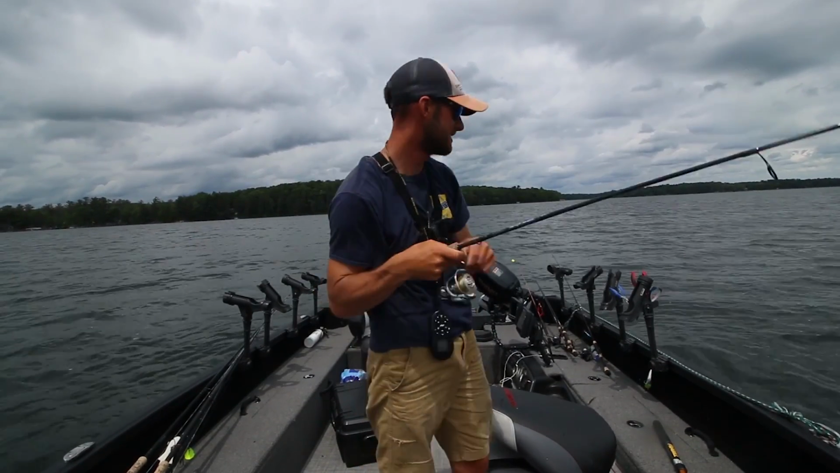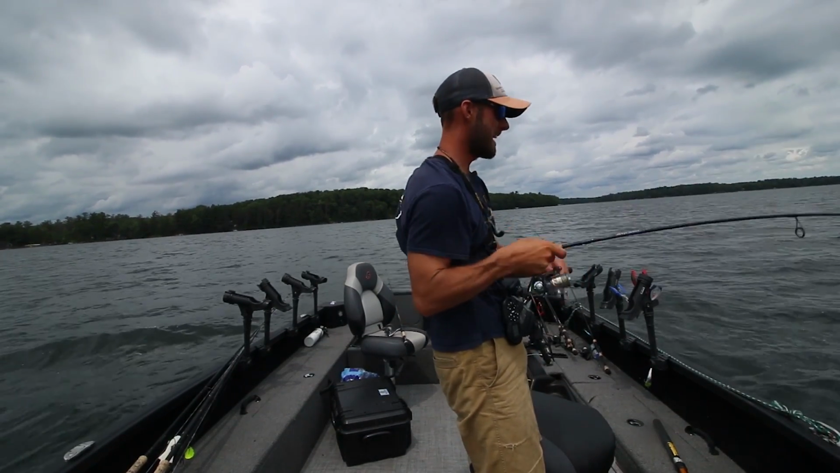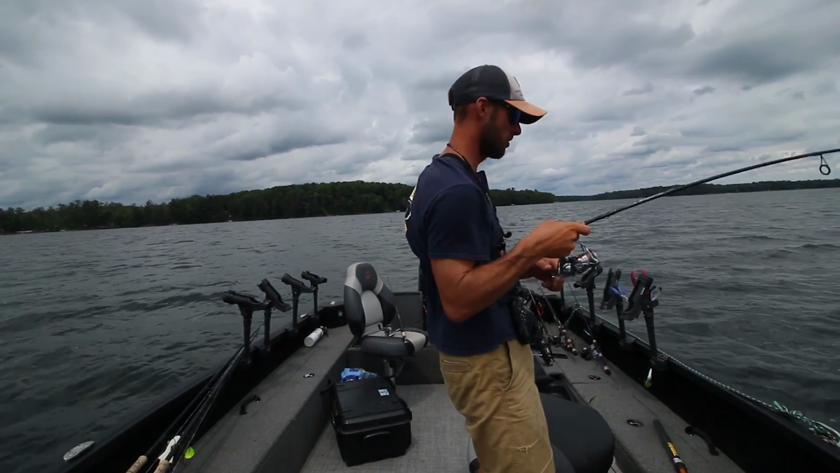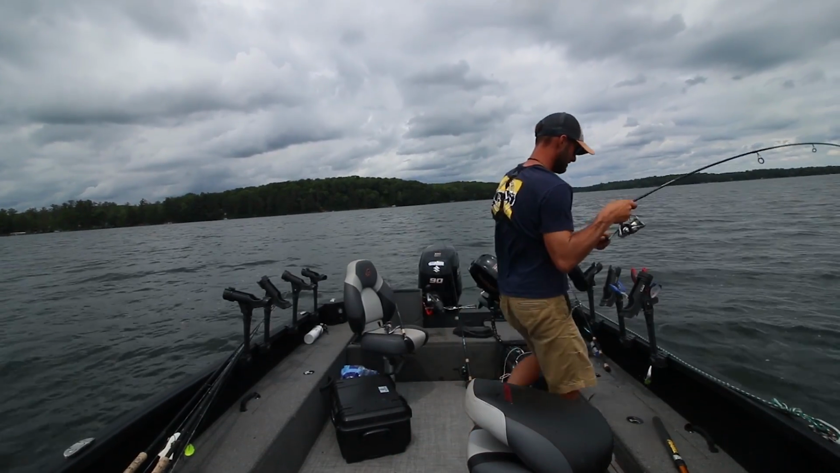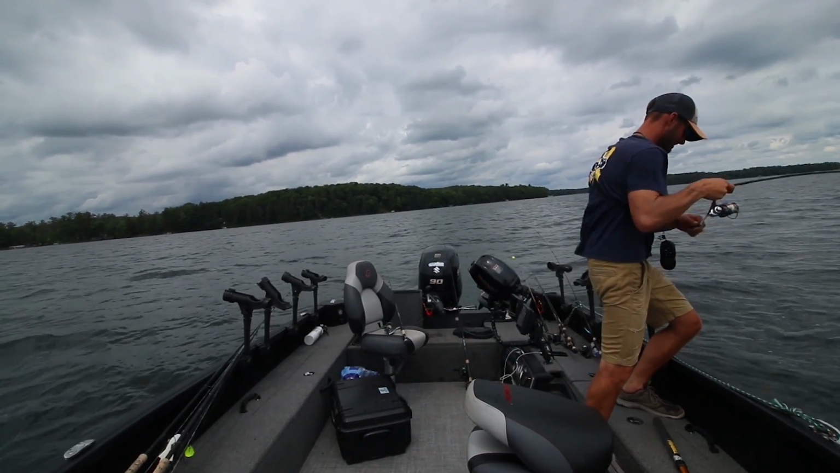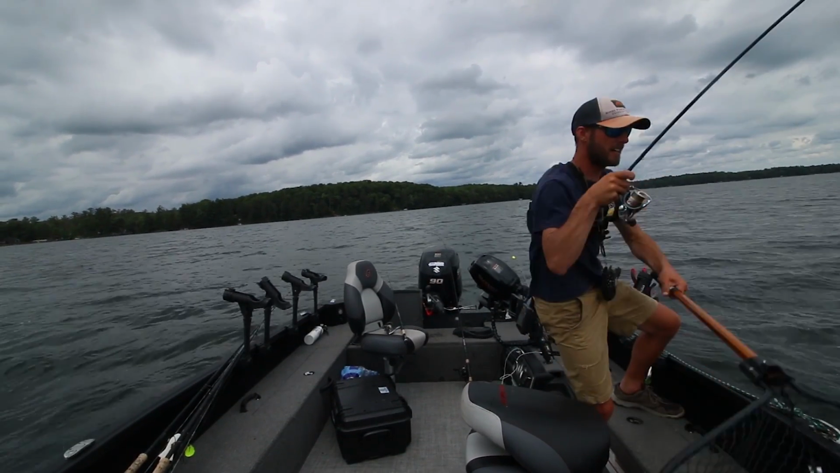And as we were talking, apparently I had a bobber go down. This could be bass or good walleye. Too early to tell. It's a good walleye, I'll bet. Yeah, look at that.